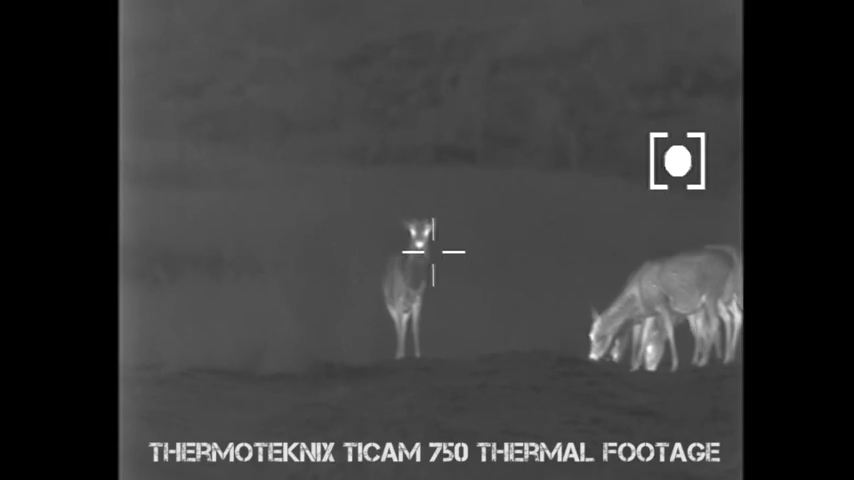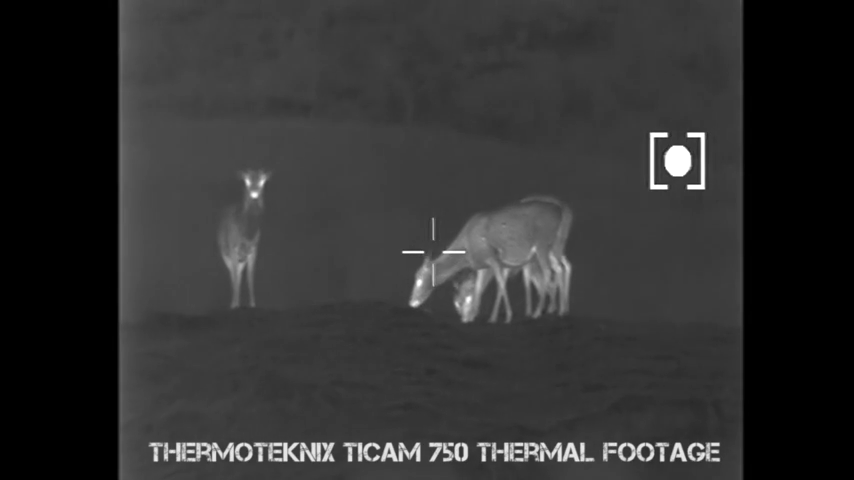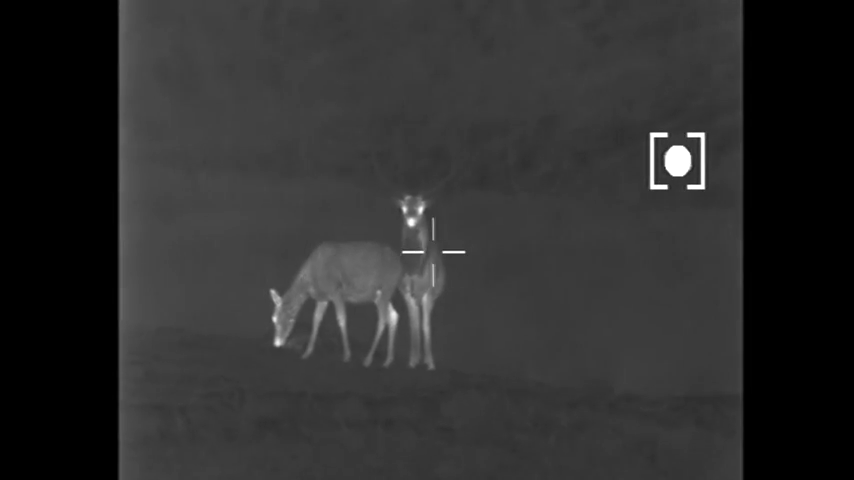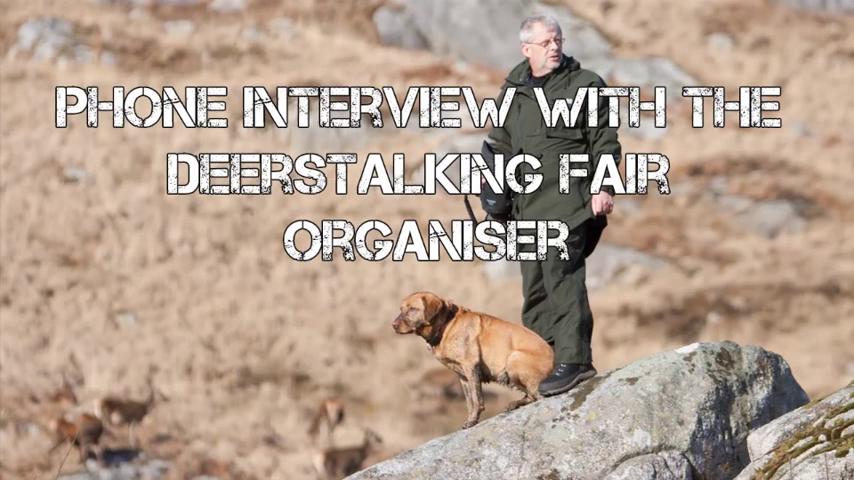display. It gave them the chance of first-hand experience of the kit, which, let's be honest about it, is quite an investment, and they were delighted that they could actually handle it at the venue. The butchery demo and the dogs for deer tracking seminars all went down really, really well this year, so we're delighted with the feedback that we've had so far. That's fantastic. Appreciate you talking to us, and we'll speak to you again next year.